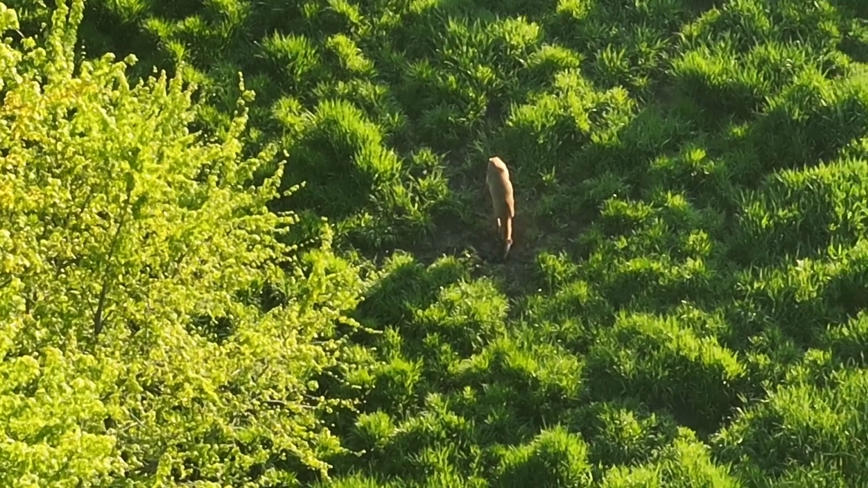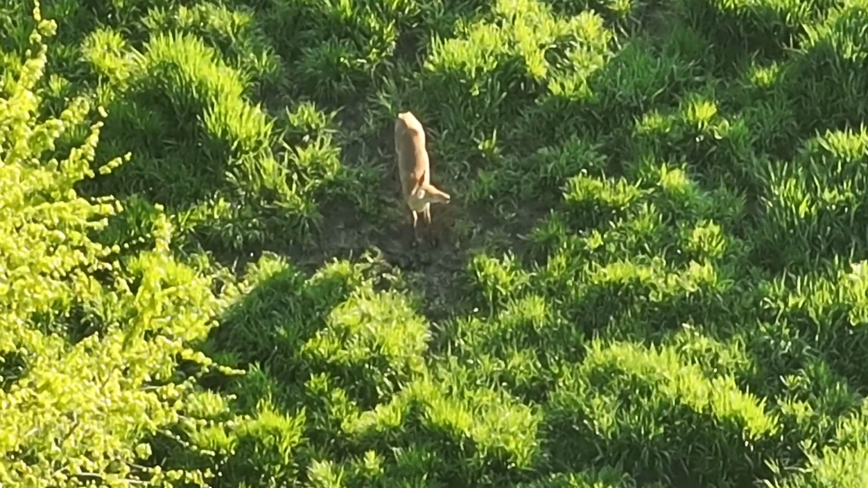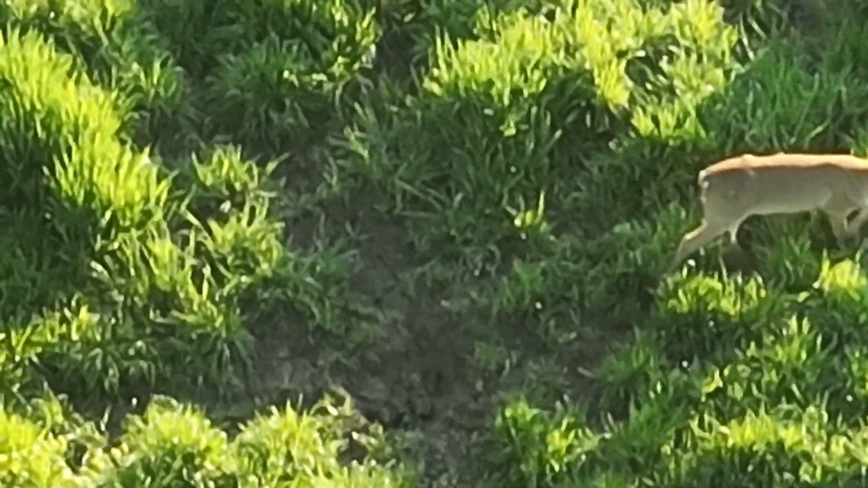Here's that original group that I kind of ran into when I first took off. And they've kind of spread out a little bit more. The sun's nice and up, and they're just right here, and they're enjoying a great morning. They've moved to that mineral lick area that we've seen in previous videos.